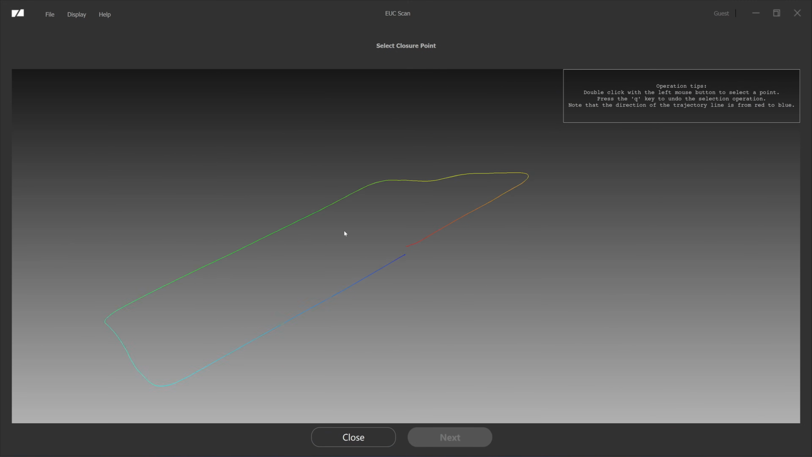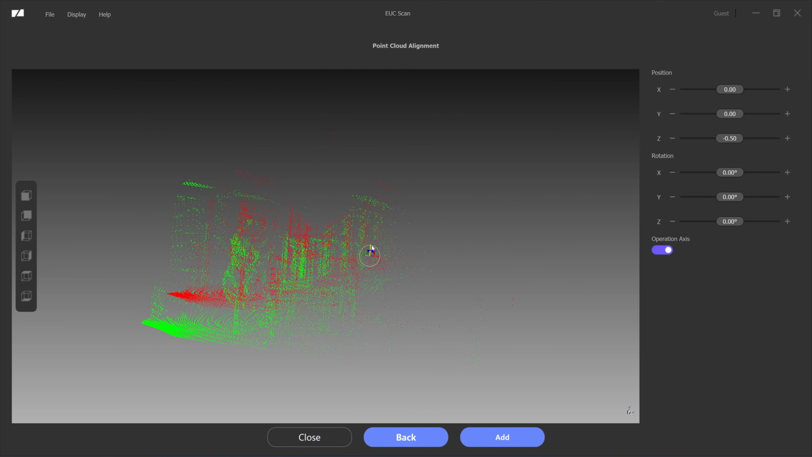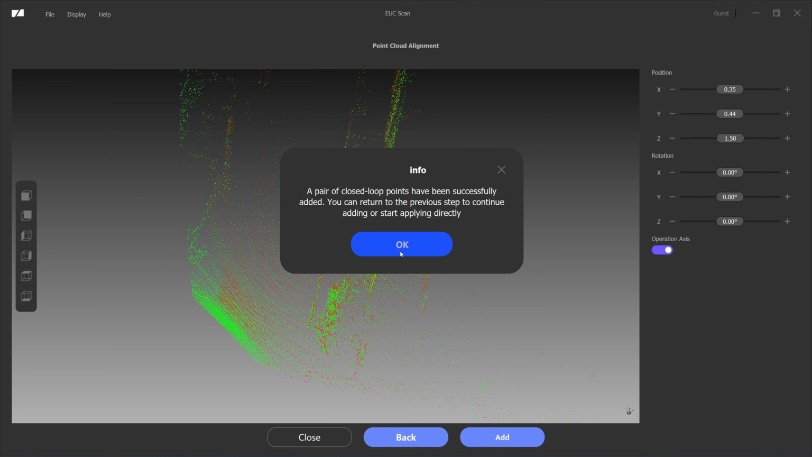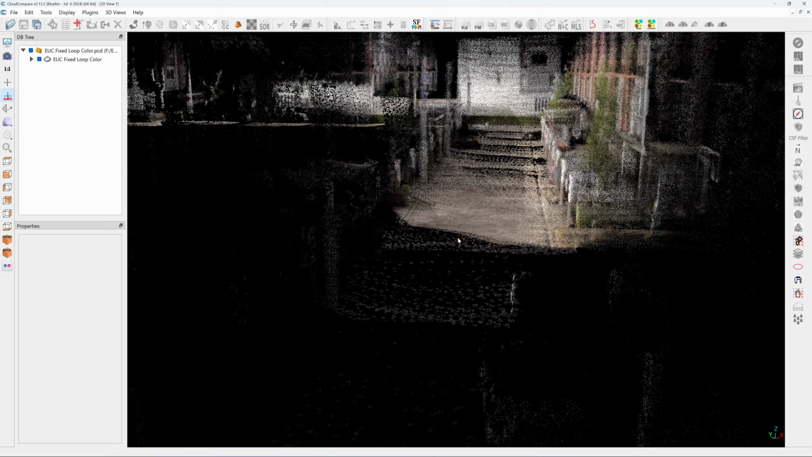Okay, let's align it. This would be the starting point. This would be the end point. Click on next on the Z-axis. So I need to move it up here. I can move the plane, just move it using my mouse. Okay, this should be close enough. Click on apply. Yeah, it's fixed.